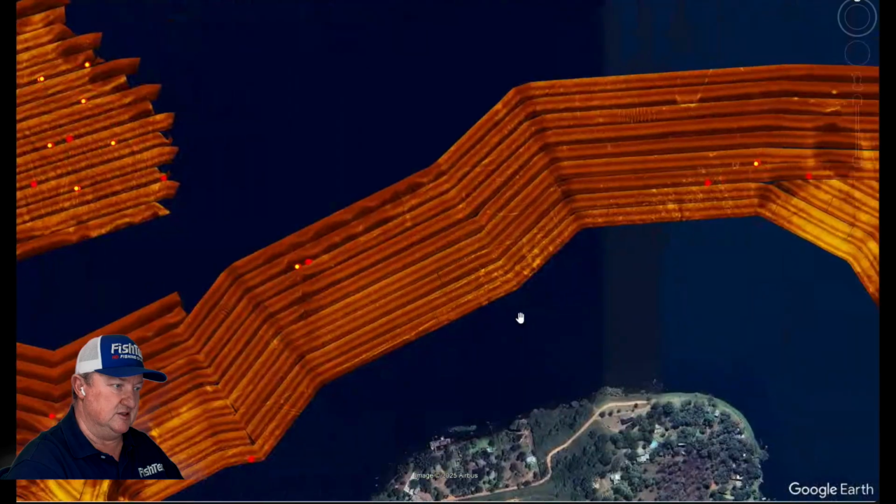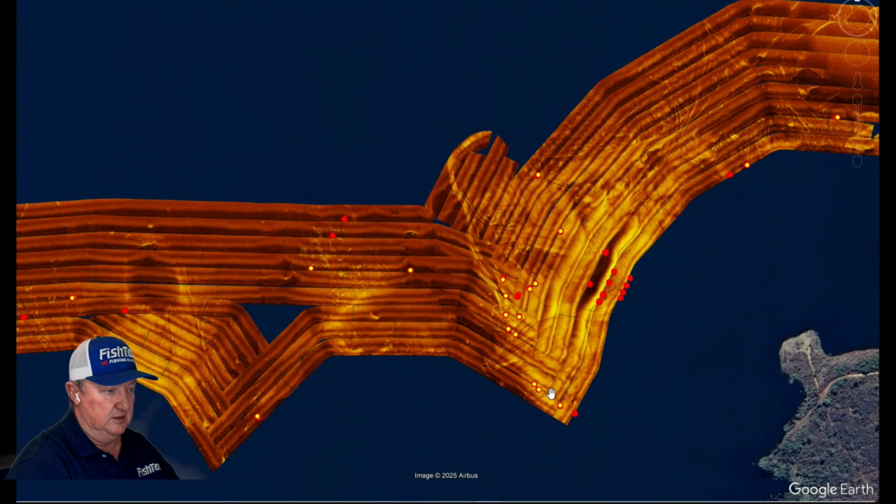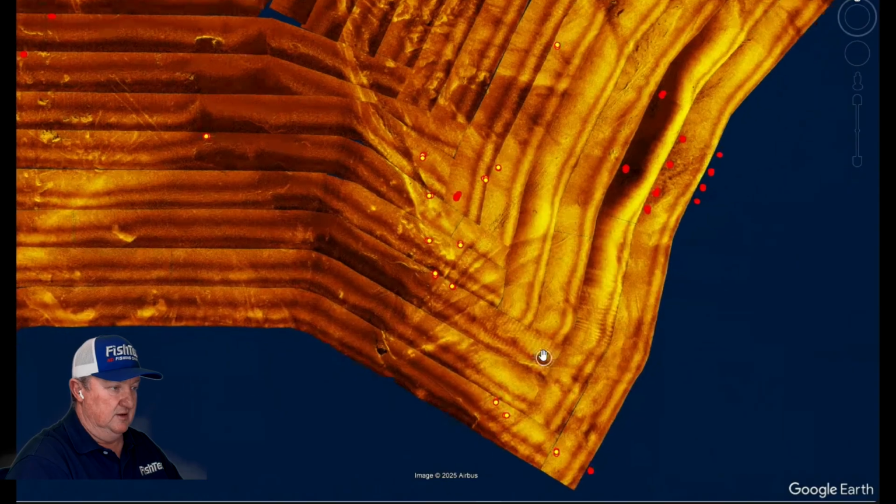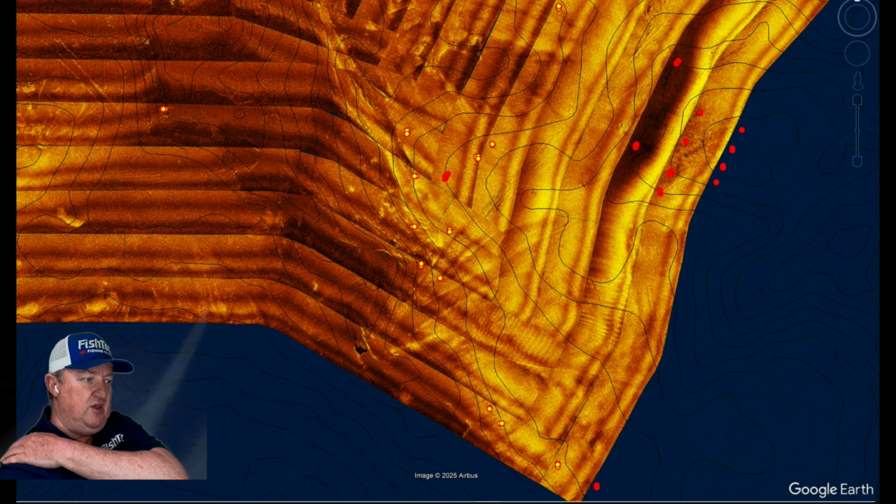And then let's just see, this is the 20 to 30 foot range. Okay, that just makes complete sense. Those fish are sitting almost exactly where they should be. You've got what looks like an old road or something running through there. We've got a lot of hard bottom here, steep drop off. If we turn those contours on, you can see that's got a steep drop off there.